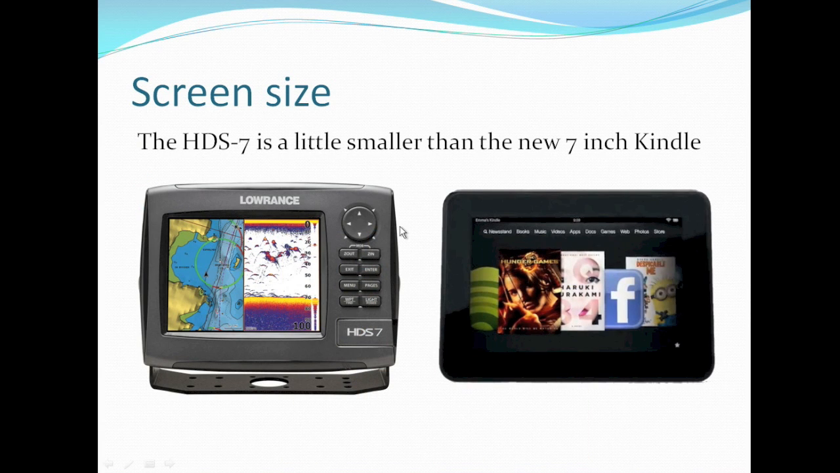To put things into perspective, the HDS-7 is a little bit smaller. The screen is a little bit smaller than the screen of the new 7-inch Amazon Kindle. So I've got both of these devices here next to each other. This will give you a pretty good idea of how big it's going to look on your boat.